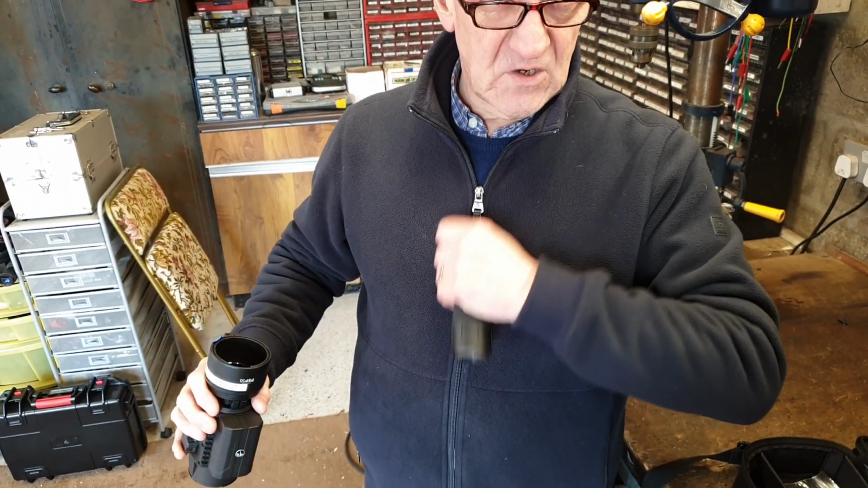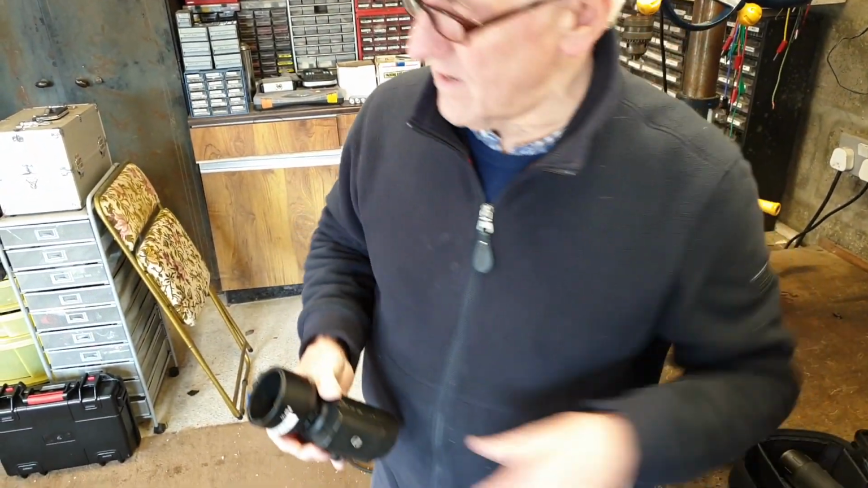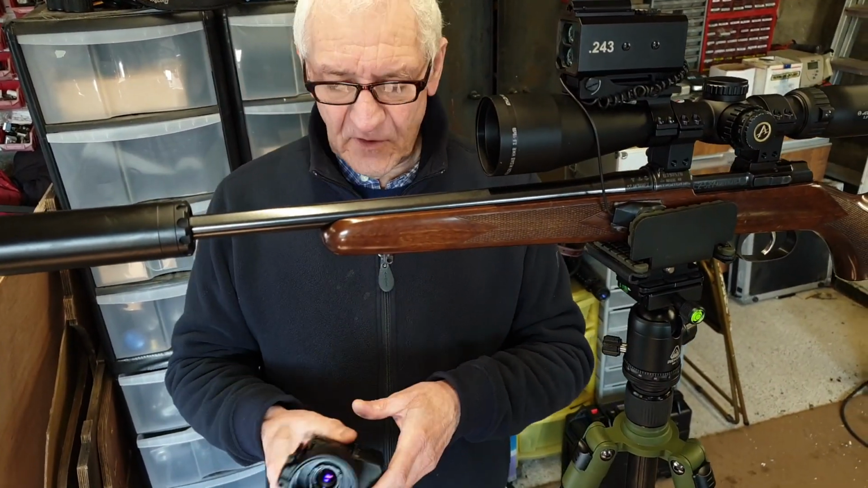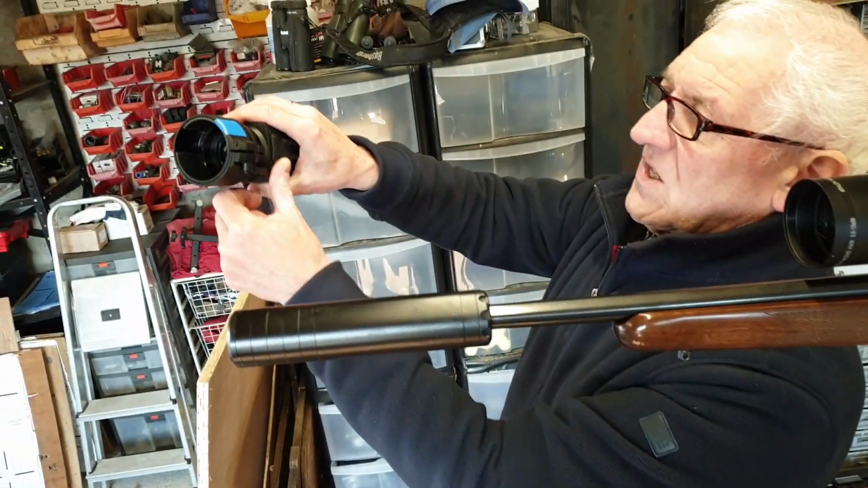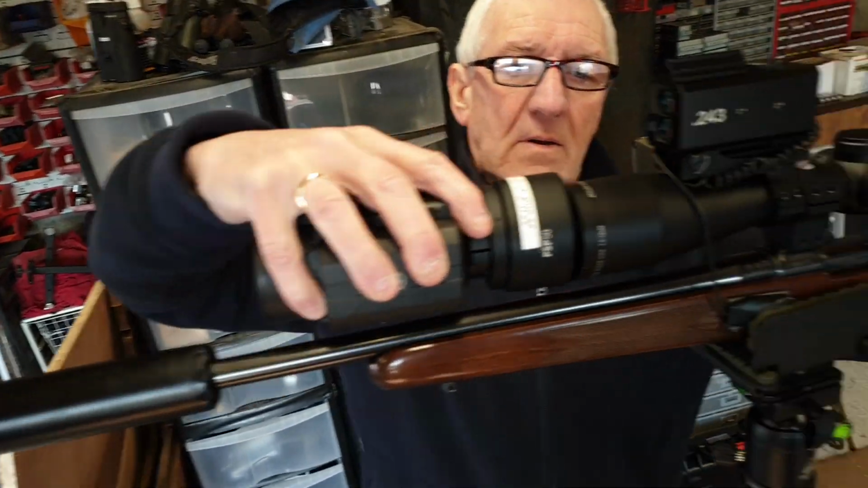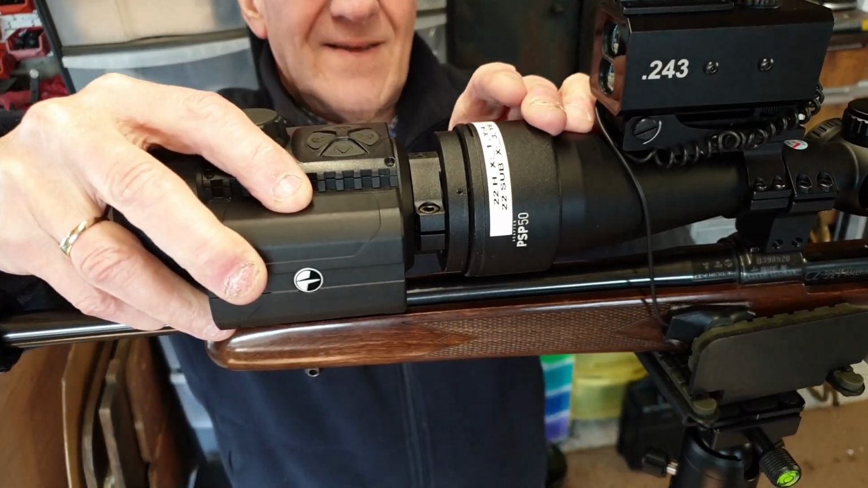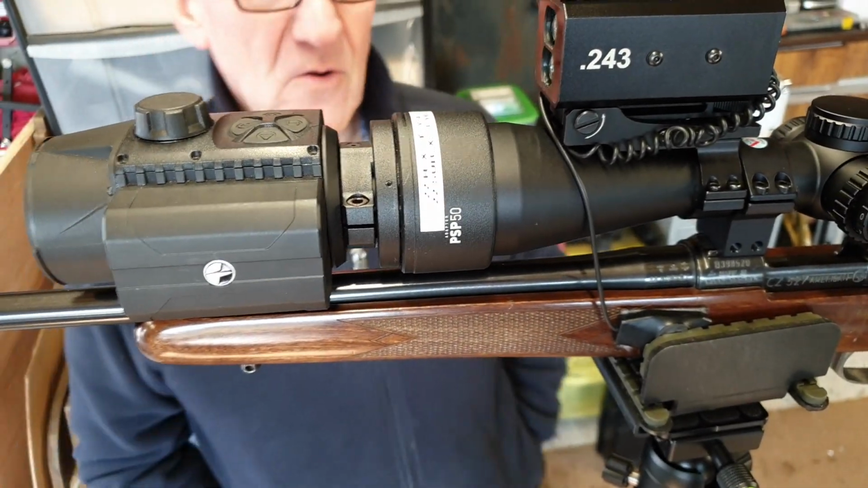The monocular continues to hang on your neck on the strap. Okay. So when you want to put the attachment, the front add-on, onto the rifle, you simply release the clamp, stick it on like that, tighten the clamp, and you're ready to go.